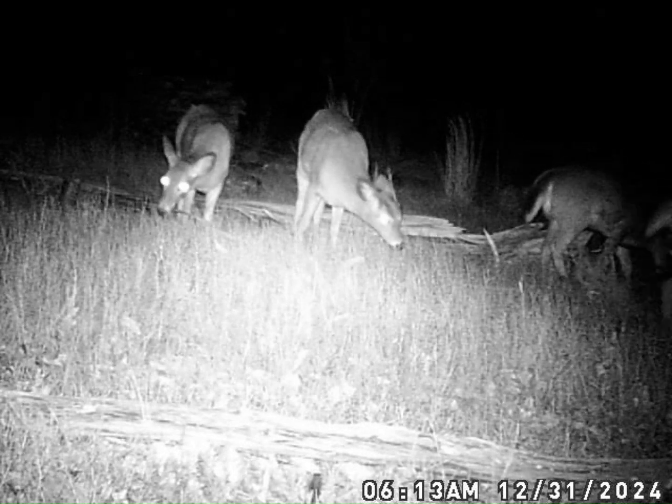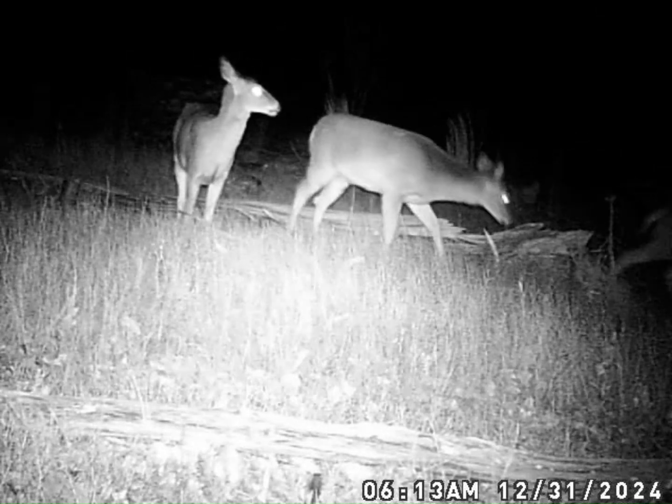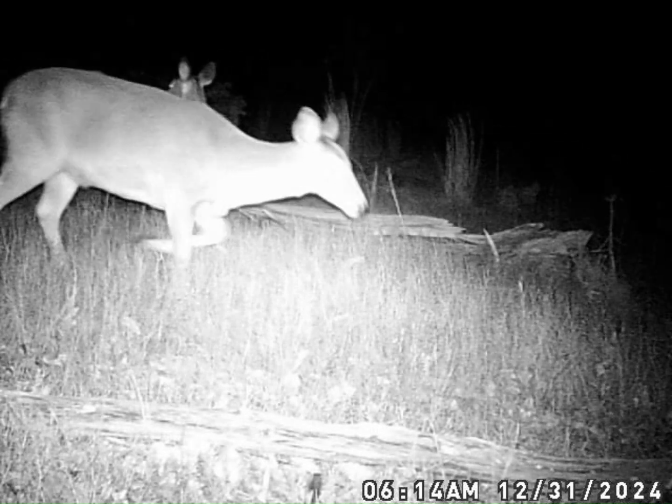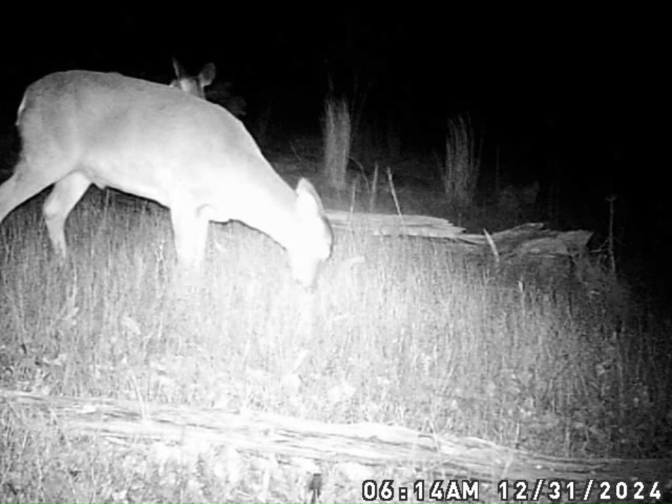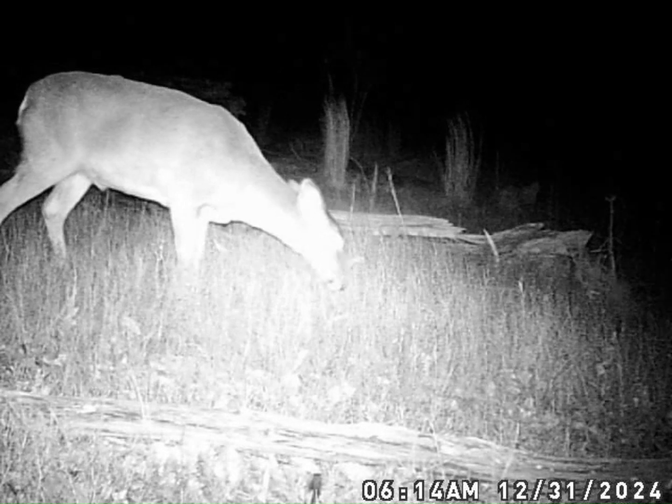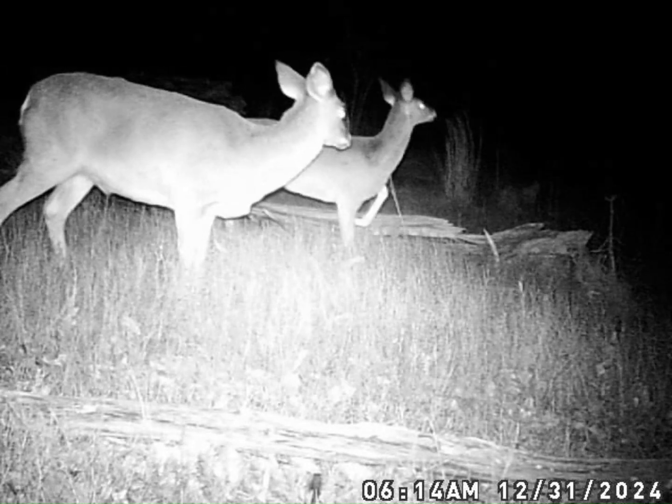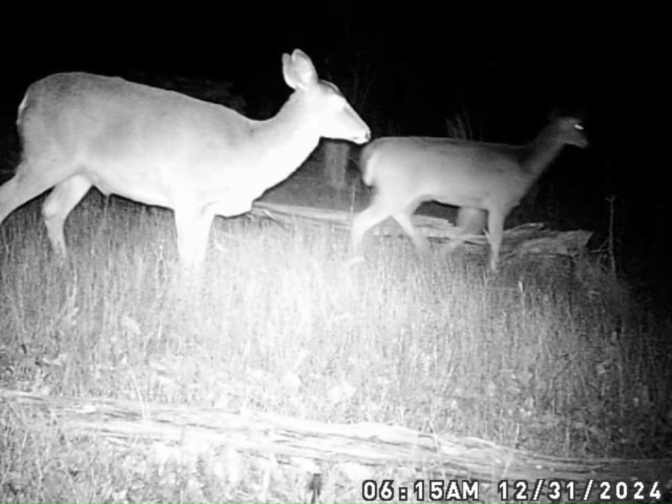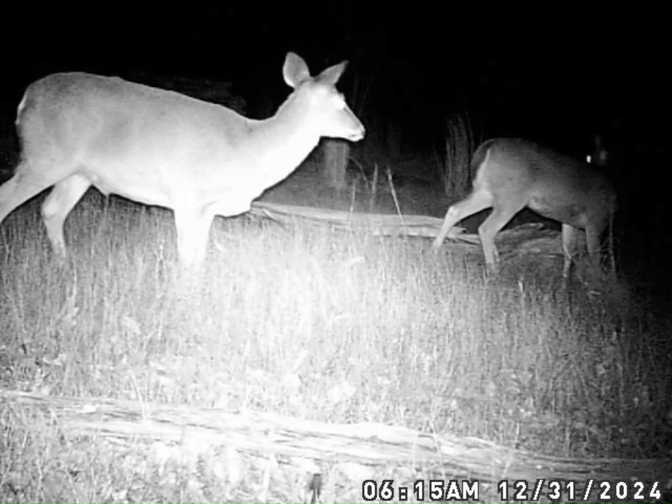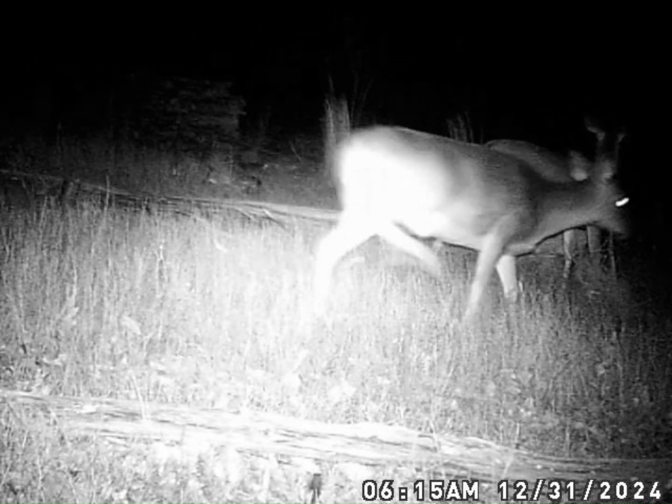We got one of the doe groups in there on the 31st. Which this would be the morning before we went up and spent New Year's Eve, so I'm trying to pay attention to that too, of how long after I go up and spend a night or whatever till the deer get comfortable coming back in.